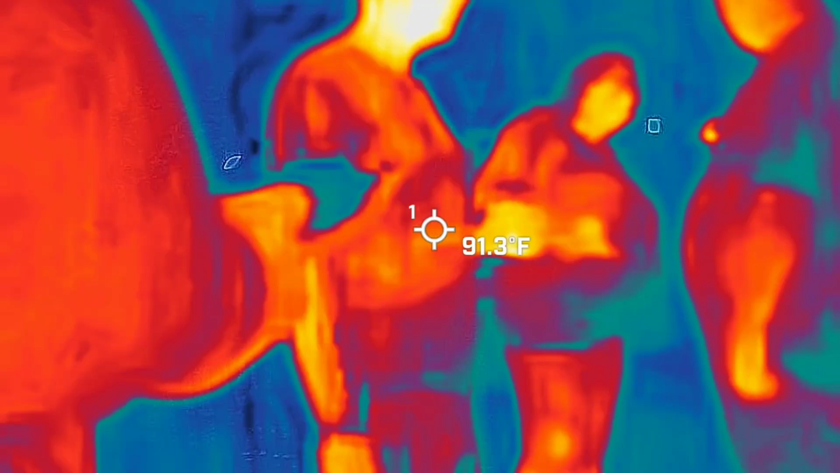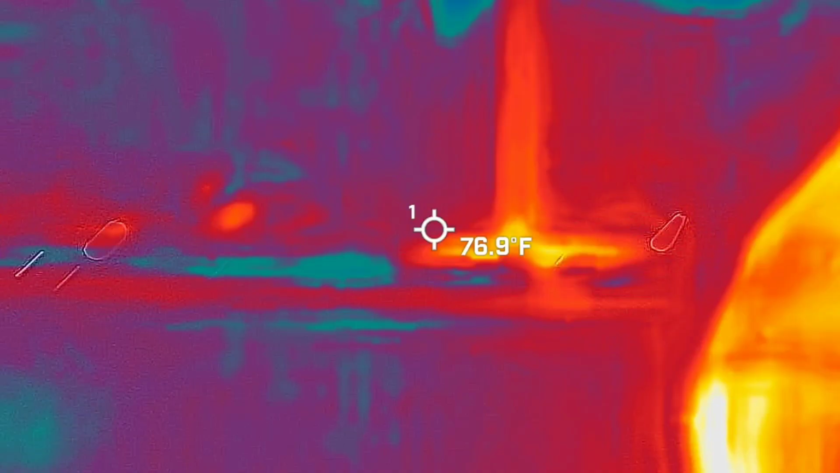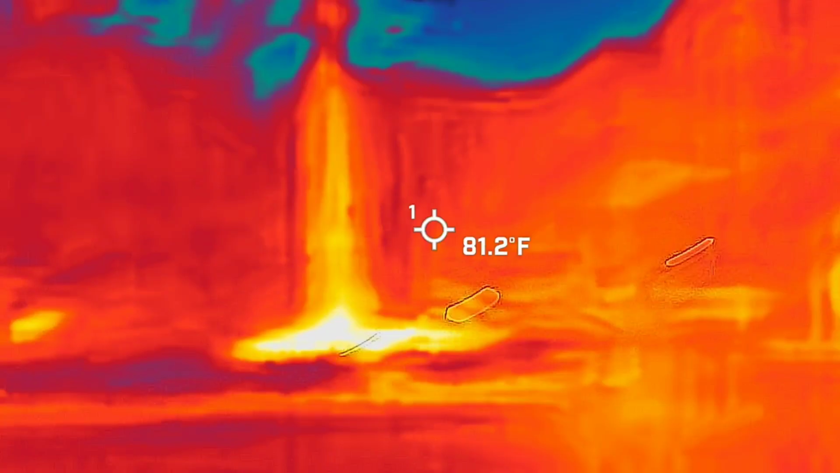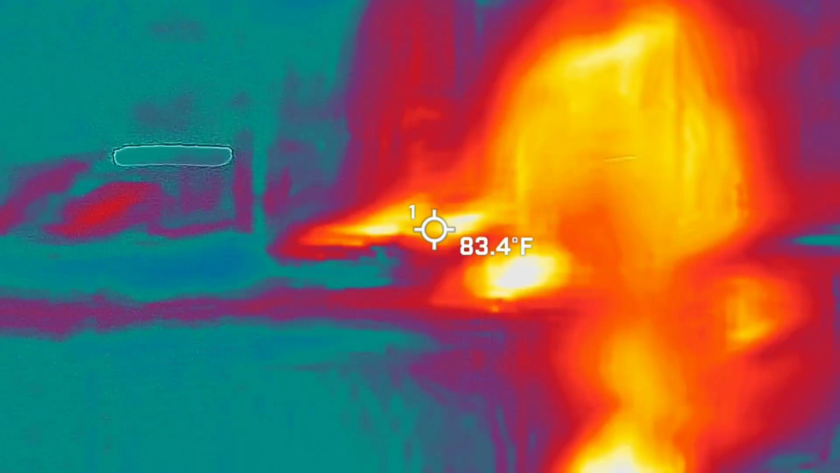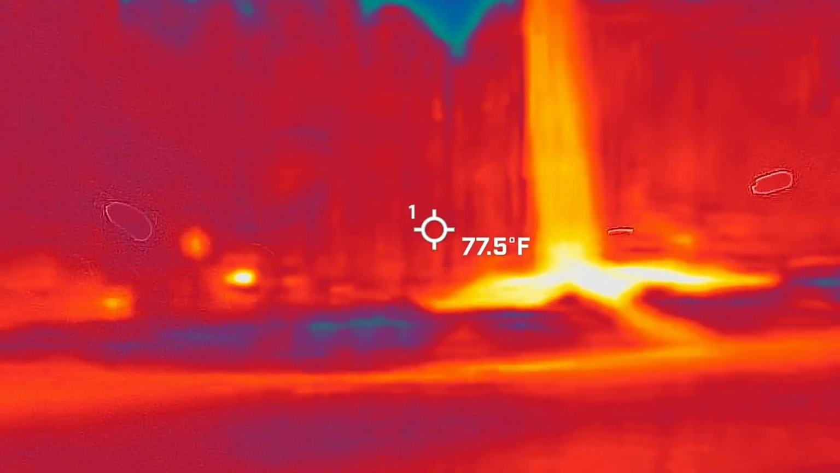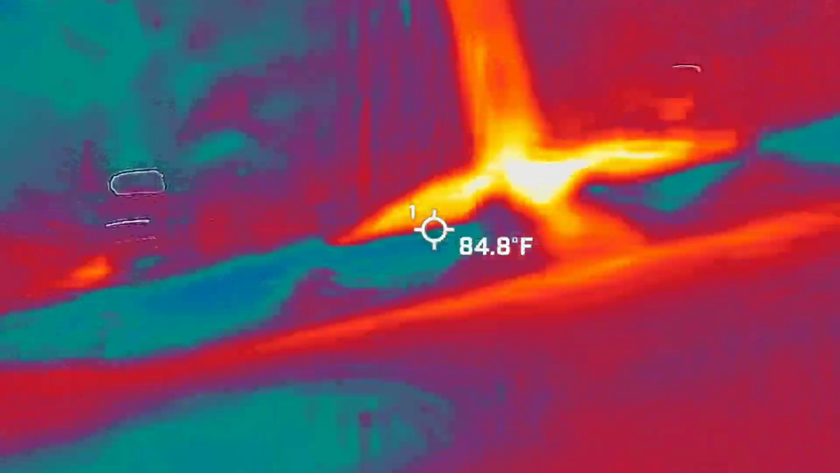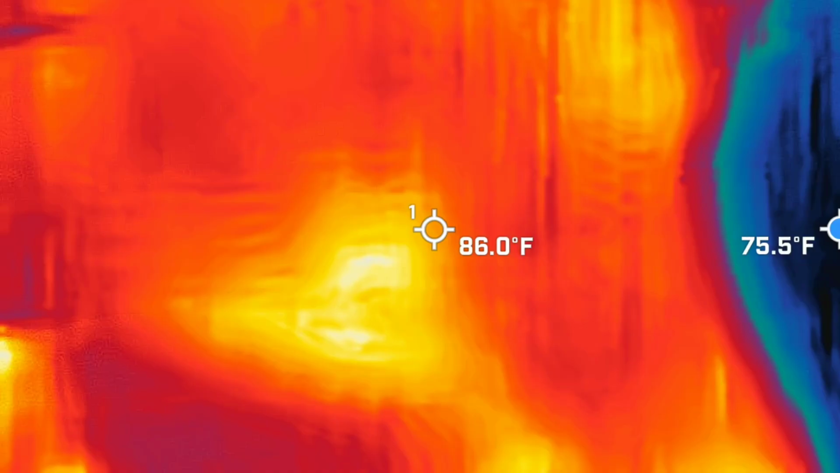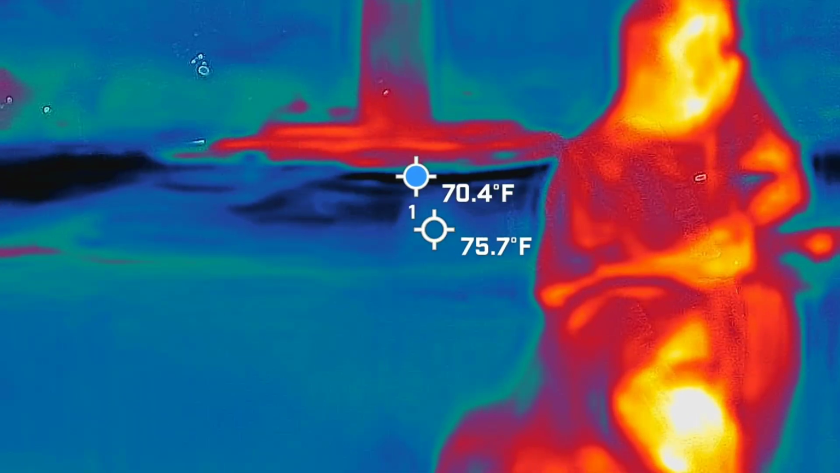Let's do this. We're going to turn around and get very close to him. Boom. Get it on the film, so I don't write anything down during this, just because I want to make sure I stay focused on real-time things.